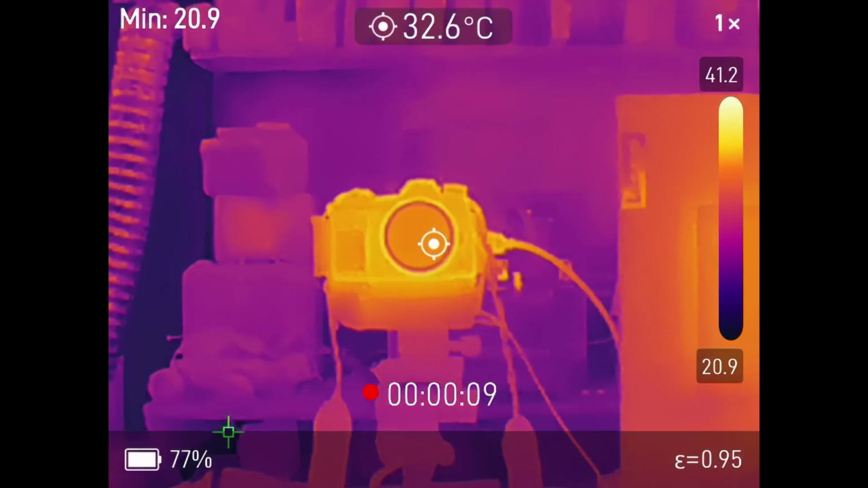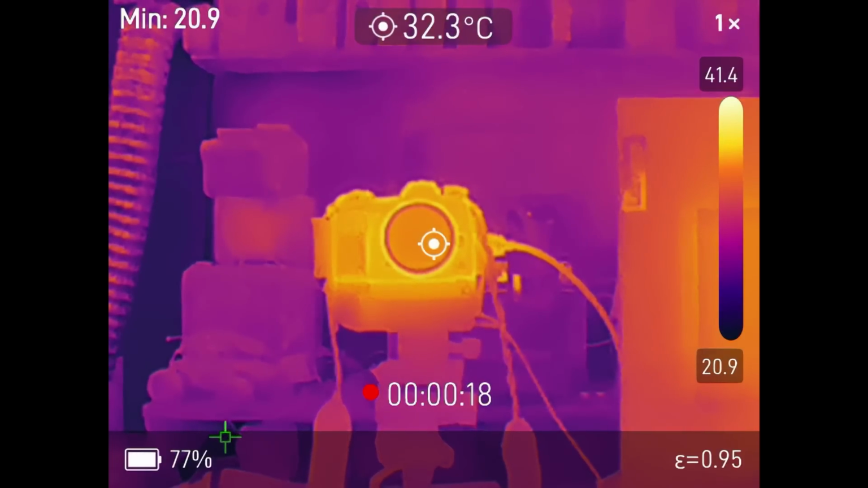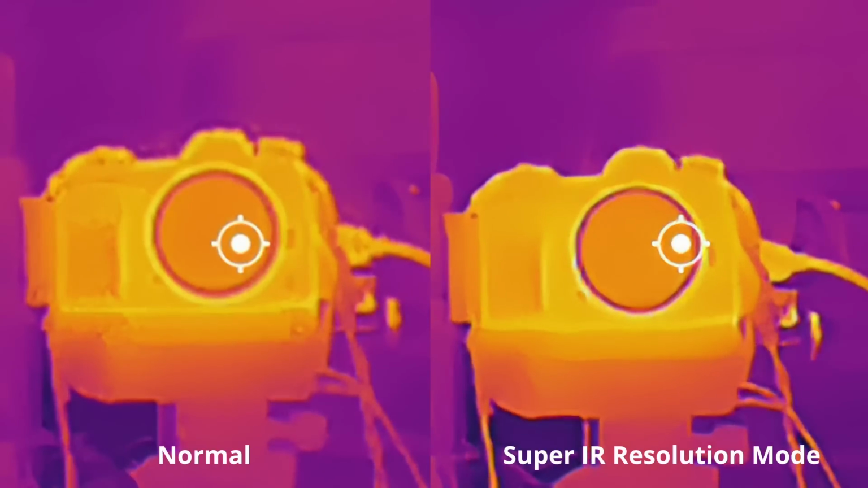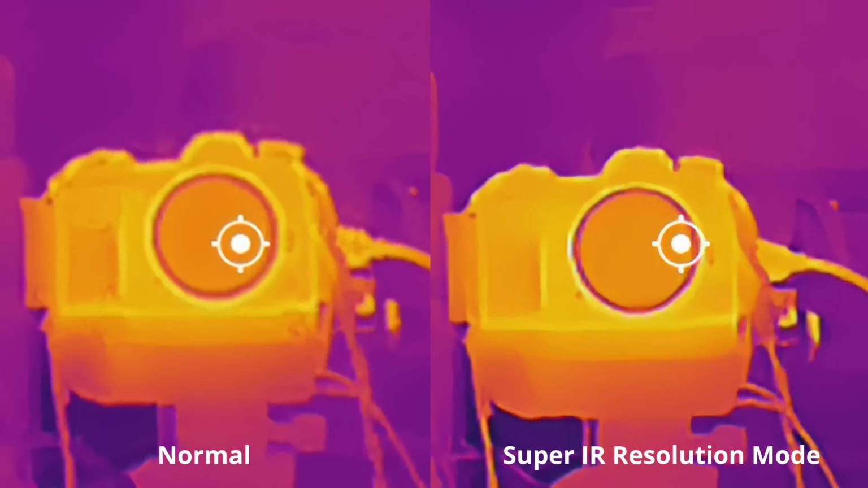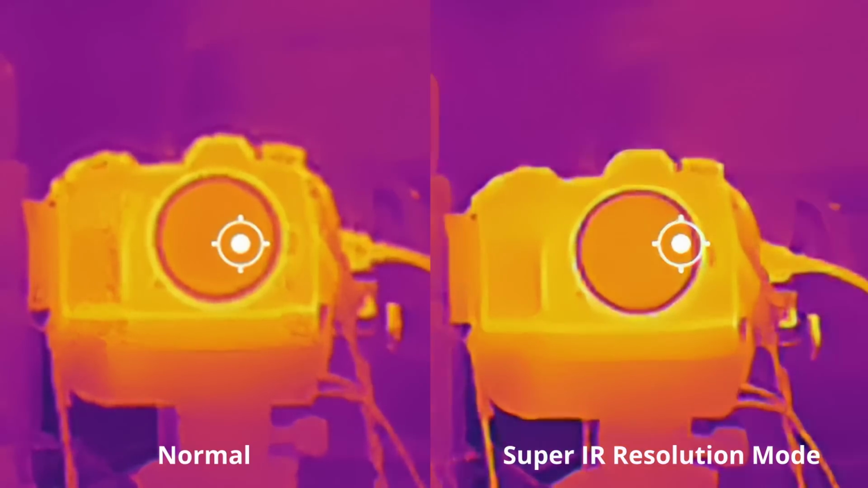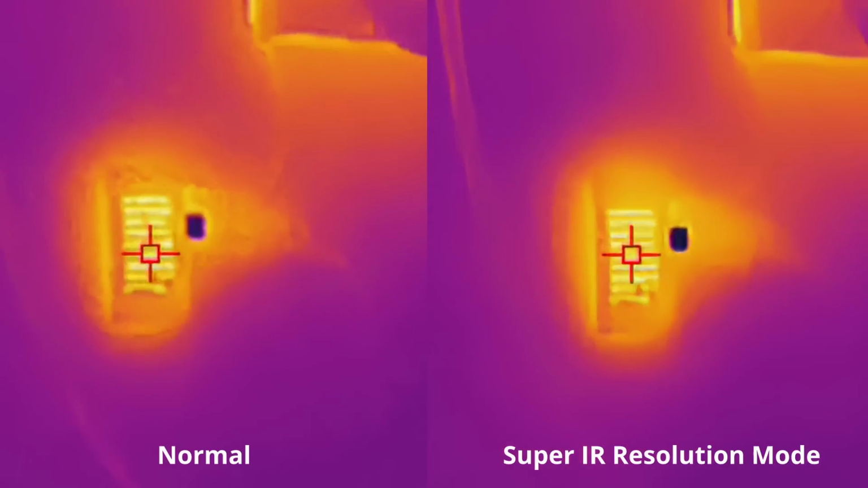The first thing I want to demonstrate is the Super IR resolution feature. As I've said, as standard, it has a 256 by 192 pixel resolution. At the moment, that's what you're seeing here. Then I'm going to turn on the Super IR resolution. You can see this is symbolized by the X in the little circle in the corner. And I'm going to put both up next to each other so you can see the difference for yourself. There is no question to me that this does improve the image quality. It enhances the image, improves the clarity of the image, and definitely makes it look better compared to what you have in the standard mode.